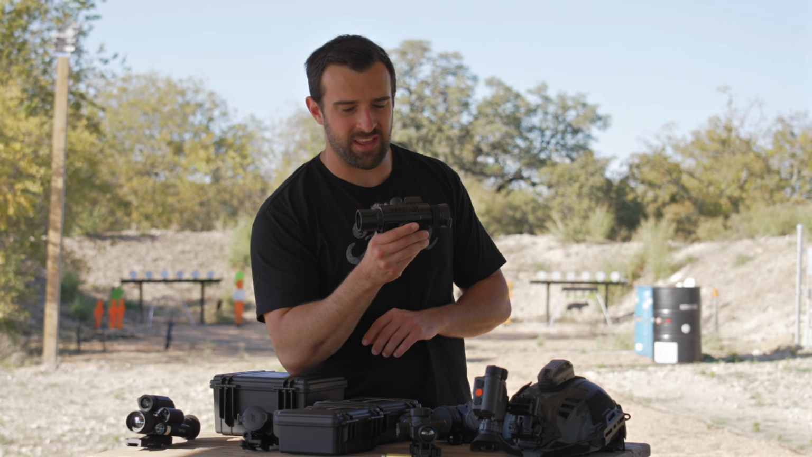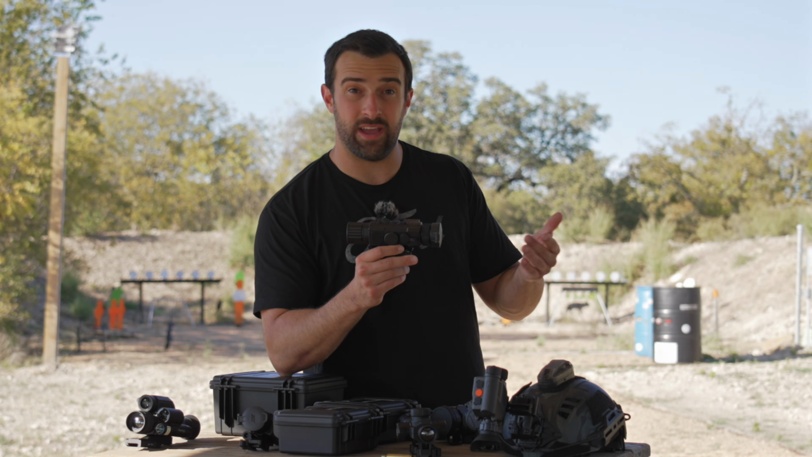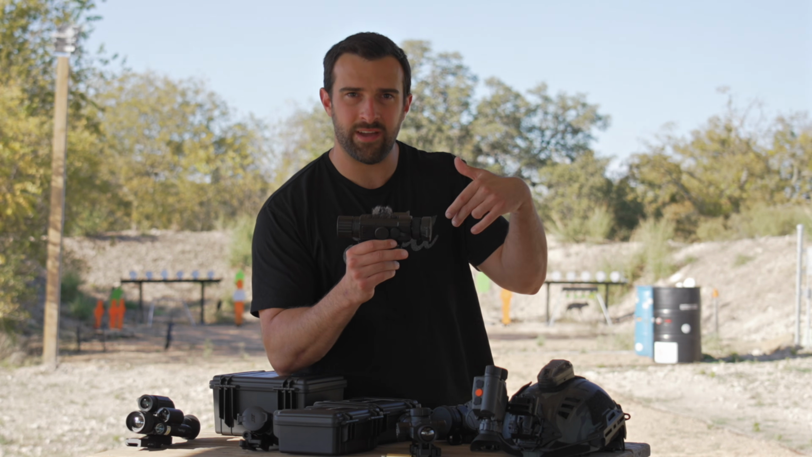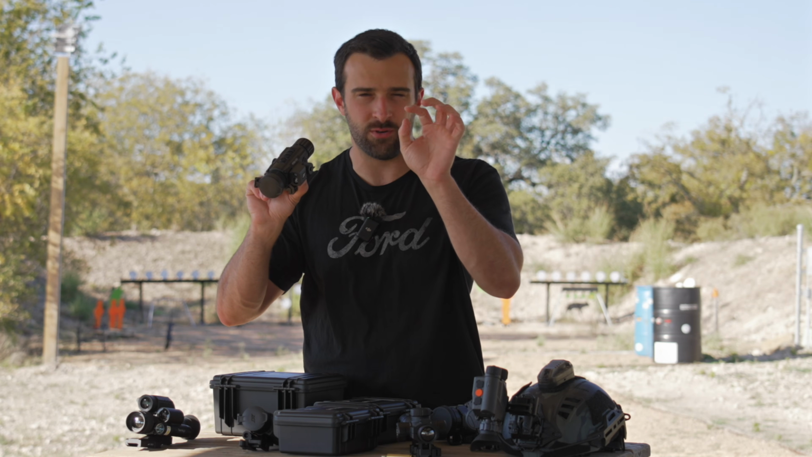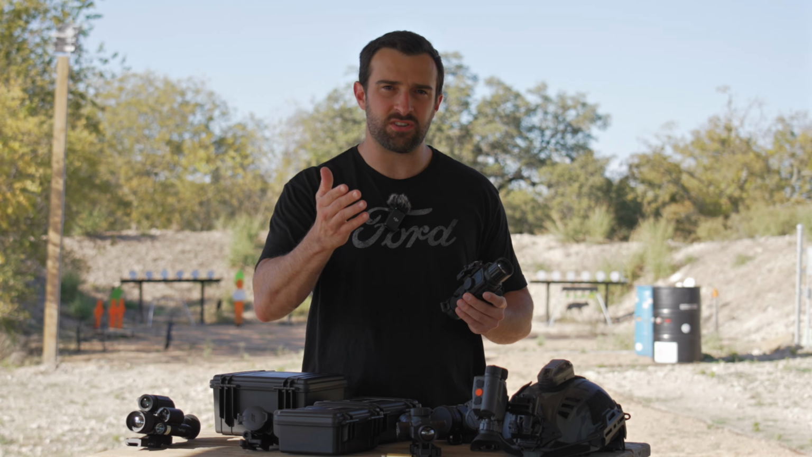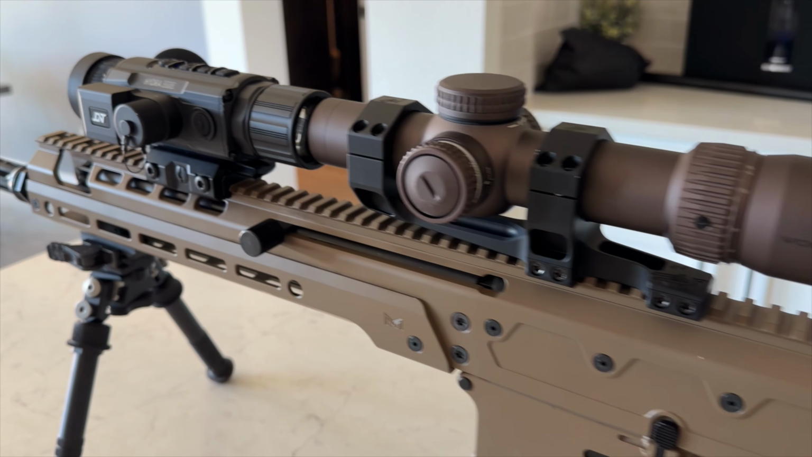But all that means is they are way more versatile than I even thought they were. Just for example, I have an EP8 1-8 LPVO from Arcan Optics. Now I could actually go from 1 all the way to 8 times zoom and still use my thermal as long as I focused it correctly. And it might take some fine tuning, but once you get it, you could use all the zoom range of your LPVO, which means especially on a case like the EP8, it's a first focal plane, so you could use your reticle as your holdovers.